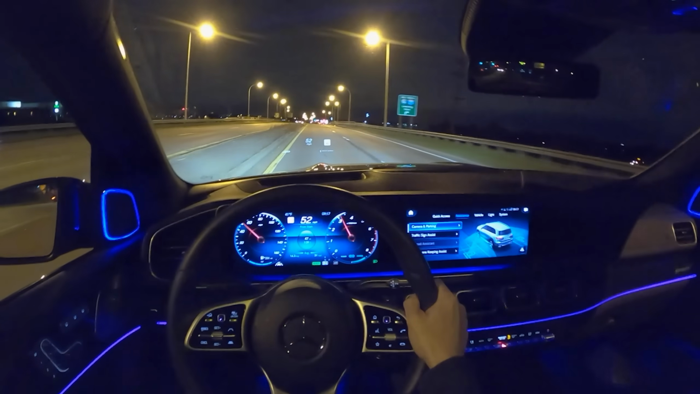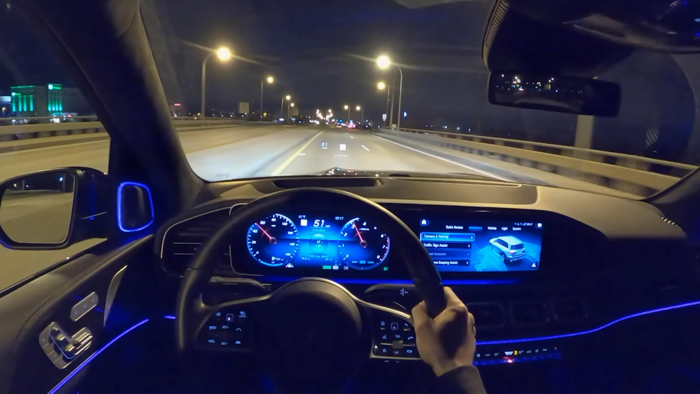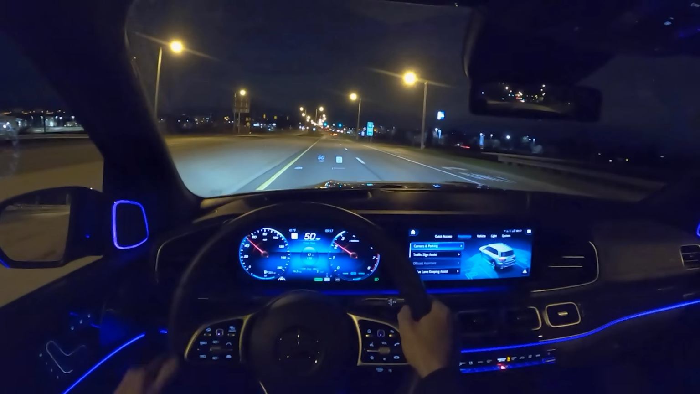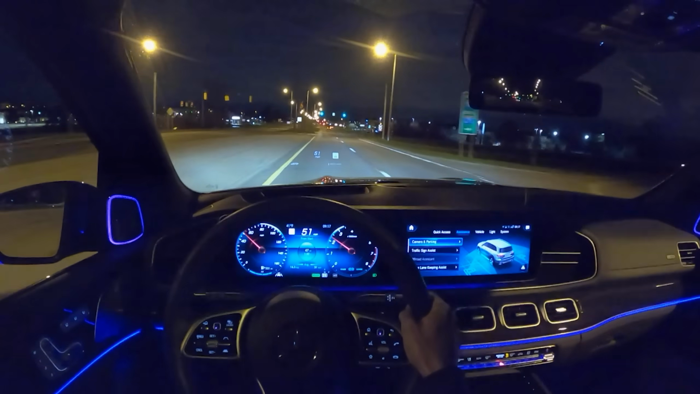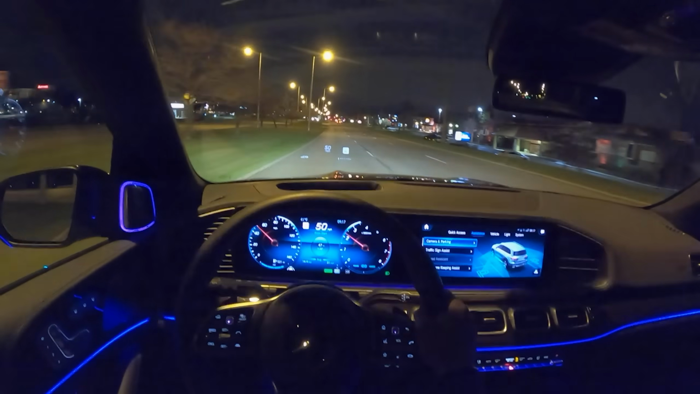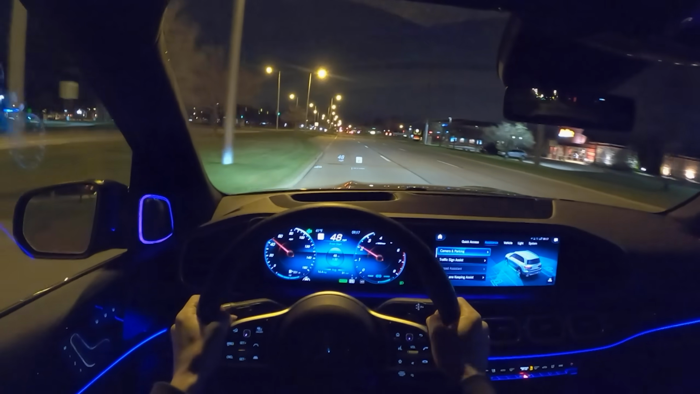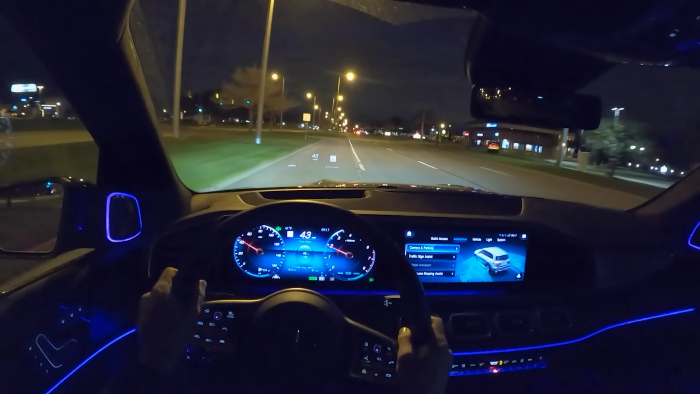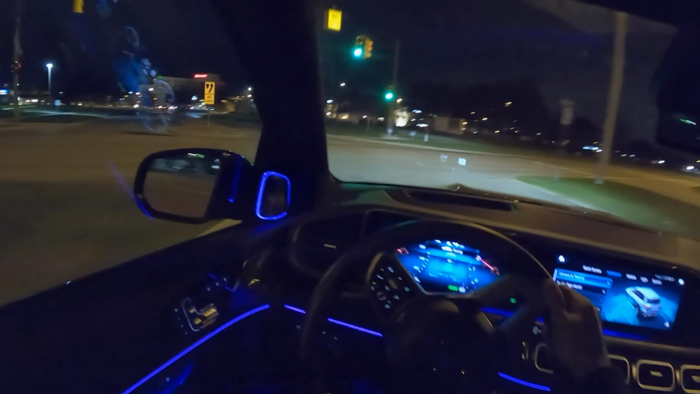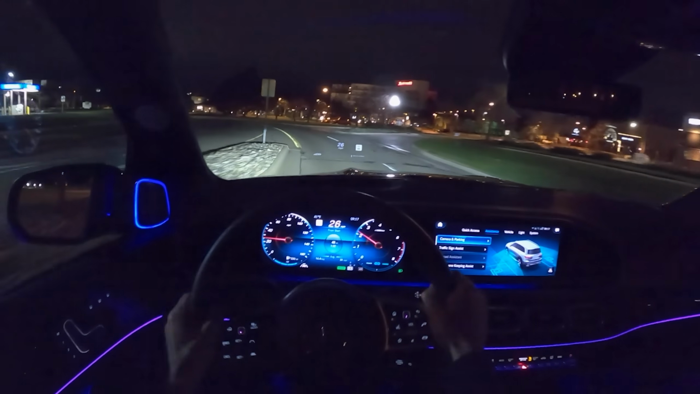See the air suspension lowering there now that we're going a little bit faster. I mean, this has to be one of the best riding SUVs on air suspension, except for maybe a Rolls-Royce or Bentley. It's pretty amazing how it just irons over all the potholes and road imperfections. Pretty trick stuff.